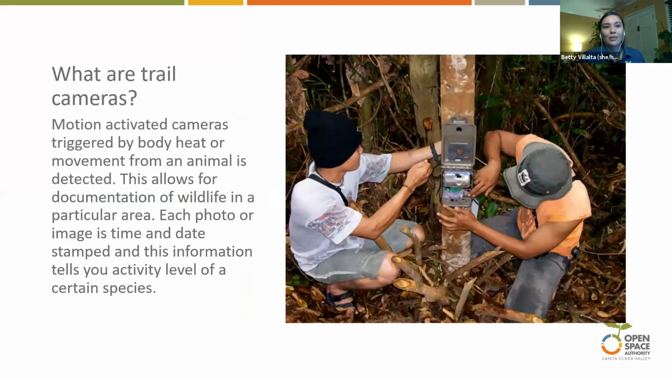All right. So what are trail cameras? They're motion activated cameras that can be triggered by body heat or movement of an animal whenever that's detected. That allows us to document that specific area. Most of the time, the image or video that is captured will have a time and date, and it's very important to be able to document that information. It tells us about the species and their activity level.